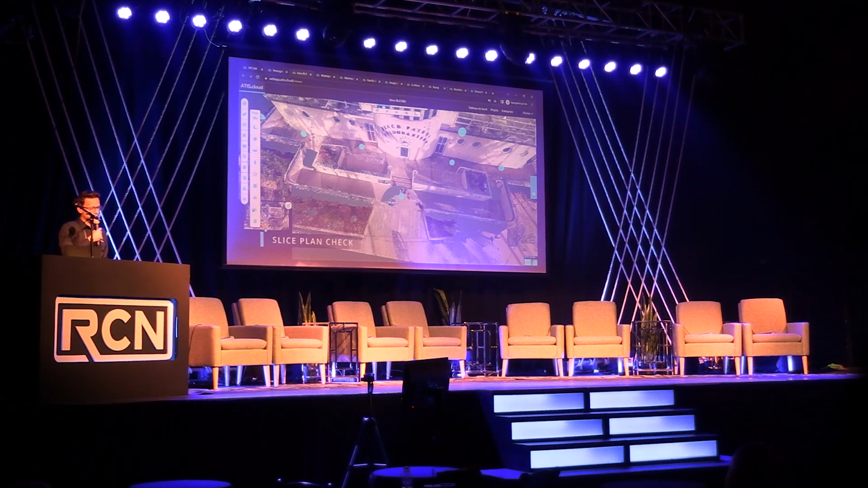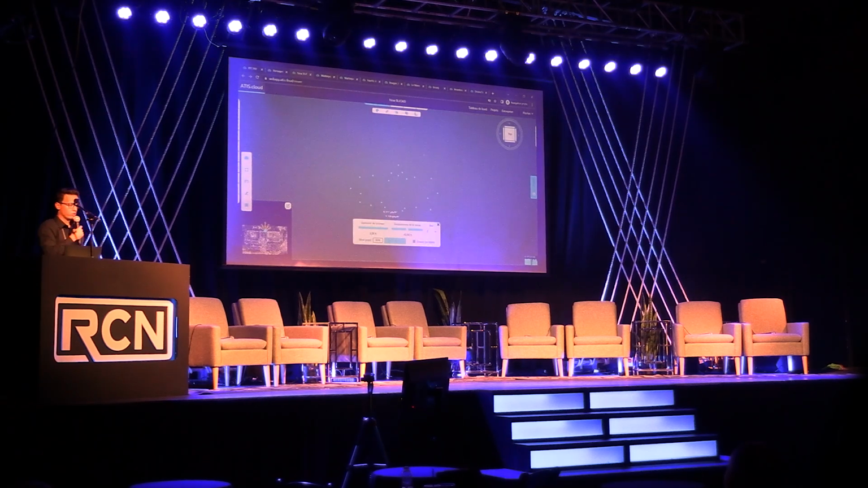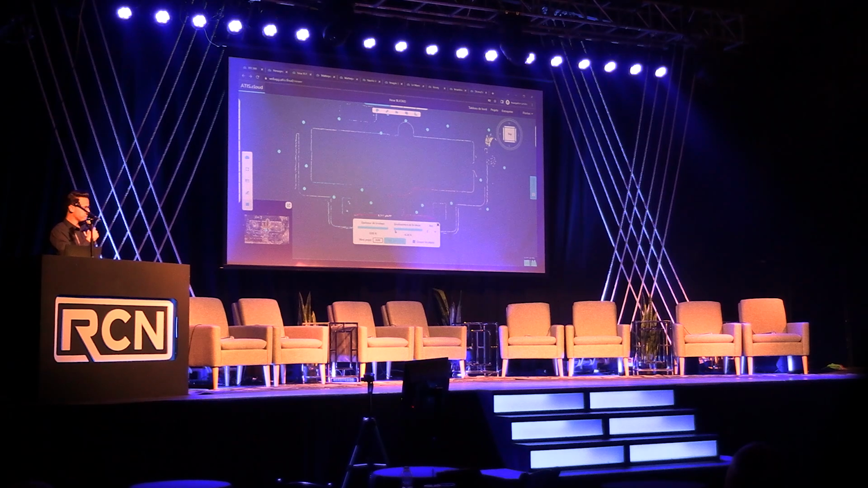Another tool for quality control and quality assurance is slice plan check, to check if the point cloud was registered correctly, because depending on how it was made, it can be not registered correctly, and you can see every point from which scanner type is coming very easily.